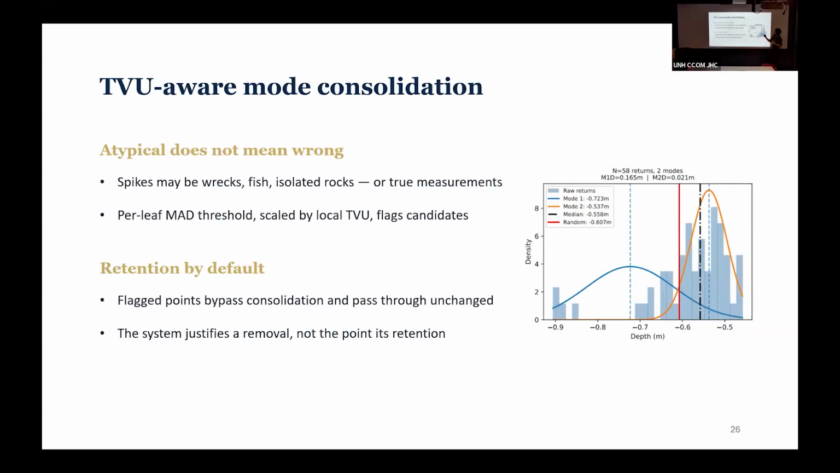And that comes down again to the TVU-aware mode consolidation, right? The spikes may be wrecks, they may be fish, they may be hazards to navigation. So we can't get rid of them, right? They could be true measurements. So instead, what we do is we create these modes,